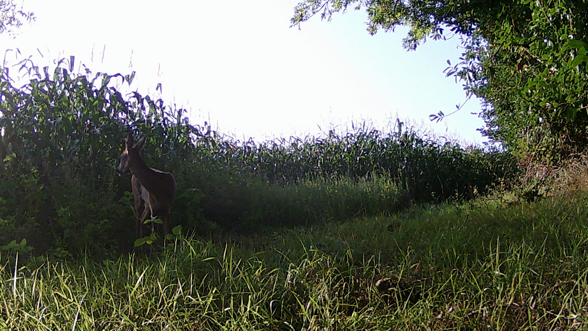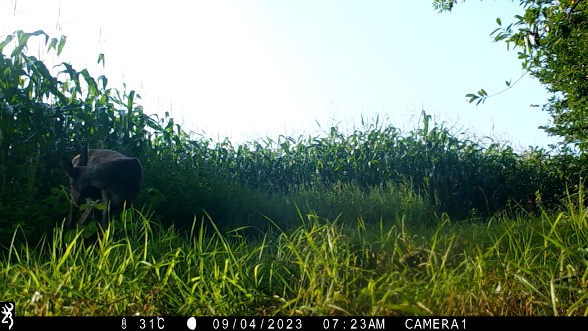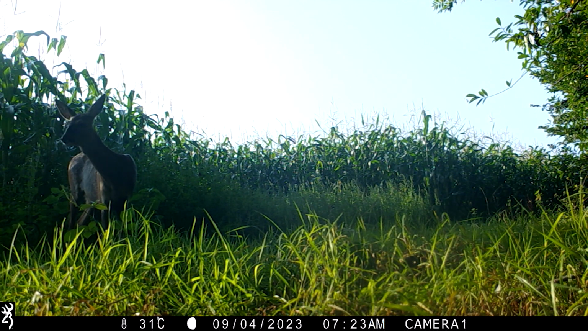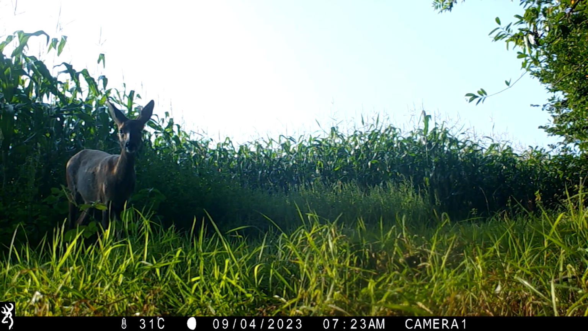Considering the iZeeker is a quarter the price of the Browning trail cam, it's a pretty good one. So there you go, iZeeker. Don't know what it's like for durability, don't know how long it'll last, but for image quality, spot on.